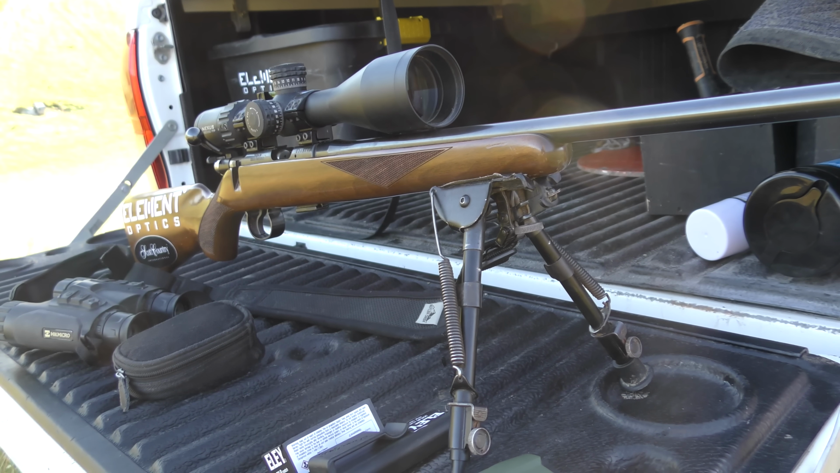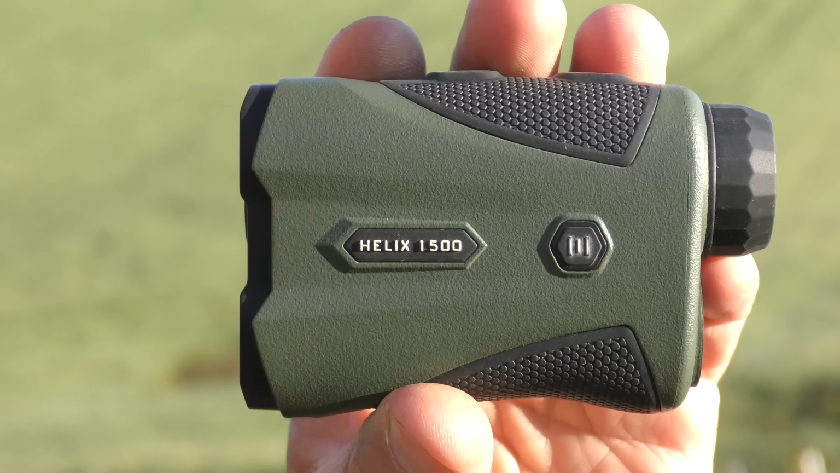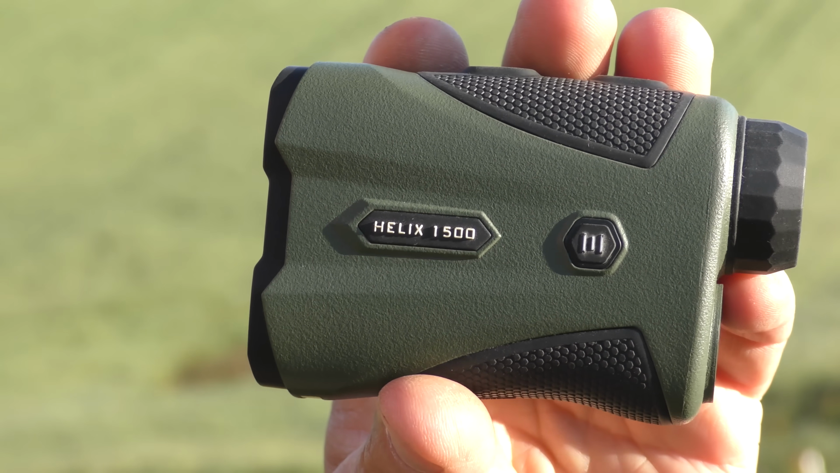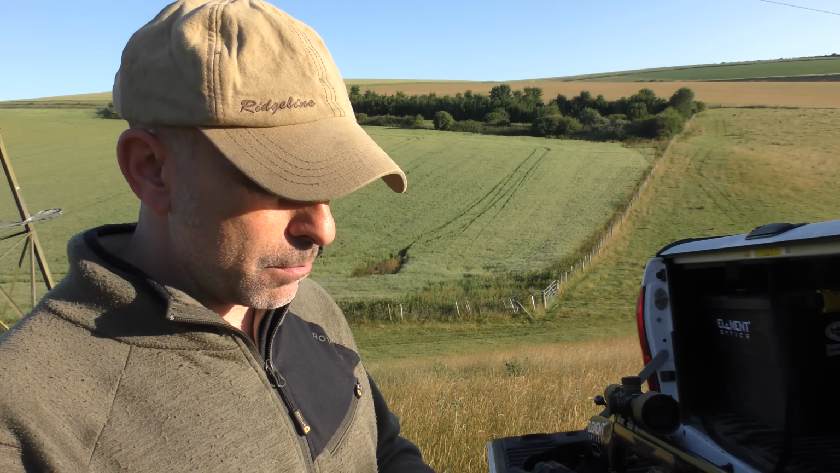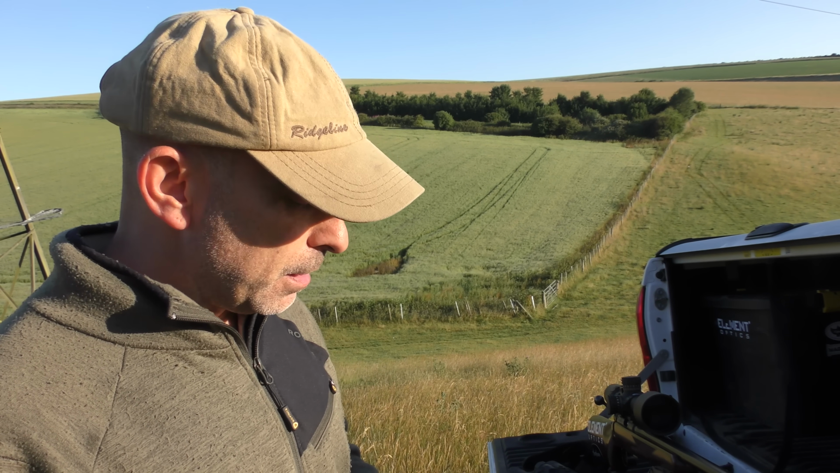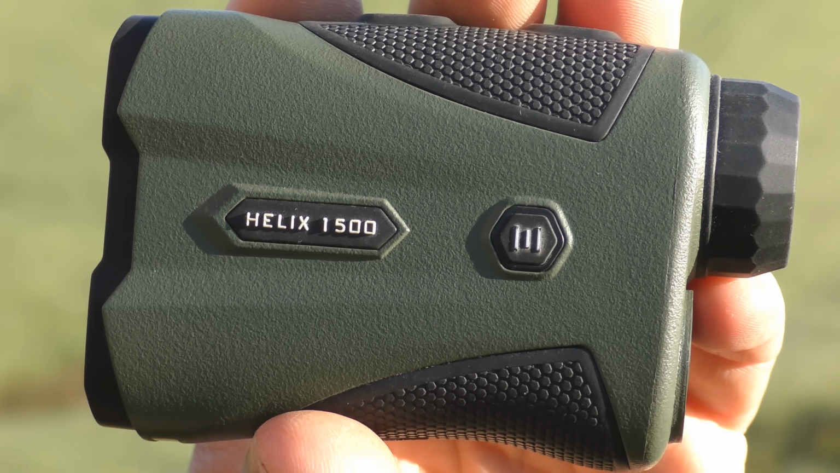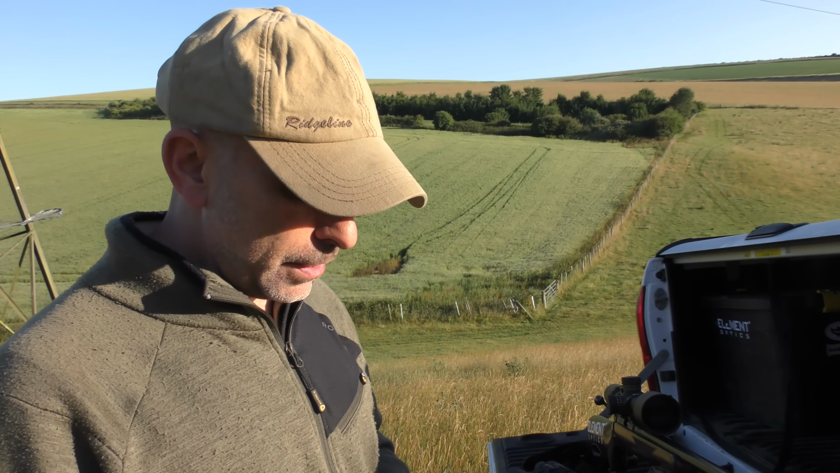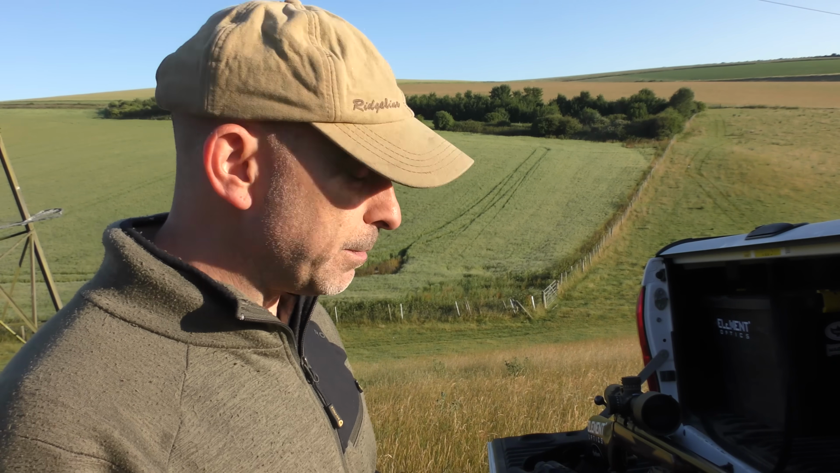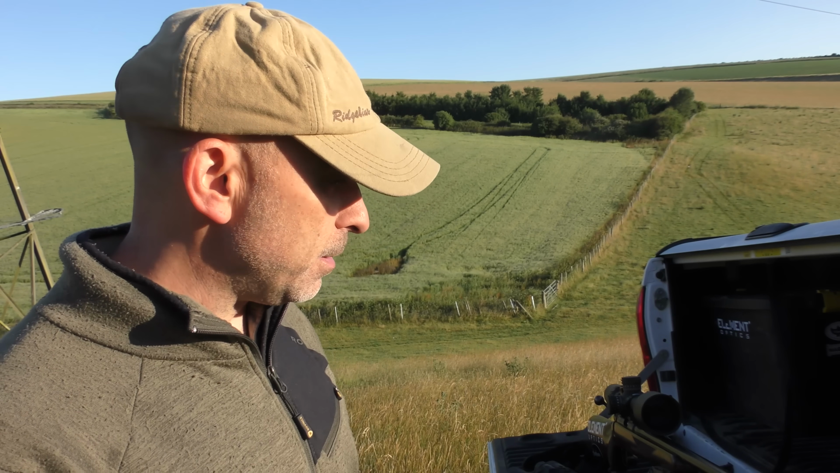I've got that ammunition set up in this little rangefinder. Again, another Element product, the Helix 1500 rangefinder. It ranges targets and also gives you a ballistic solution. It links to the app and stores all the data, and then all you need to do is ping the distance and it tells you the drops to dial into the scope. With all the info already on here from my Bergara rifle and a few targets set up, I thought we'd have a quick go and see if we can actually ring some steel with it.